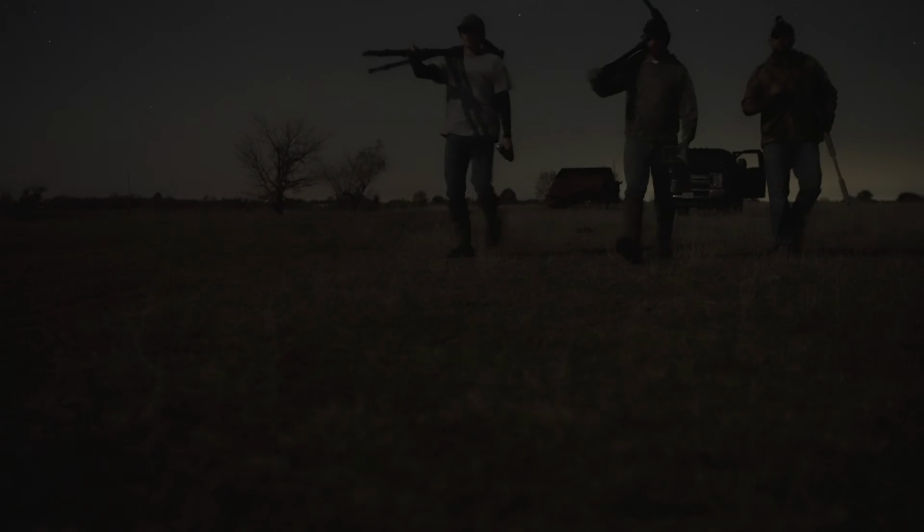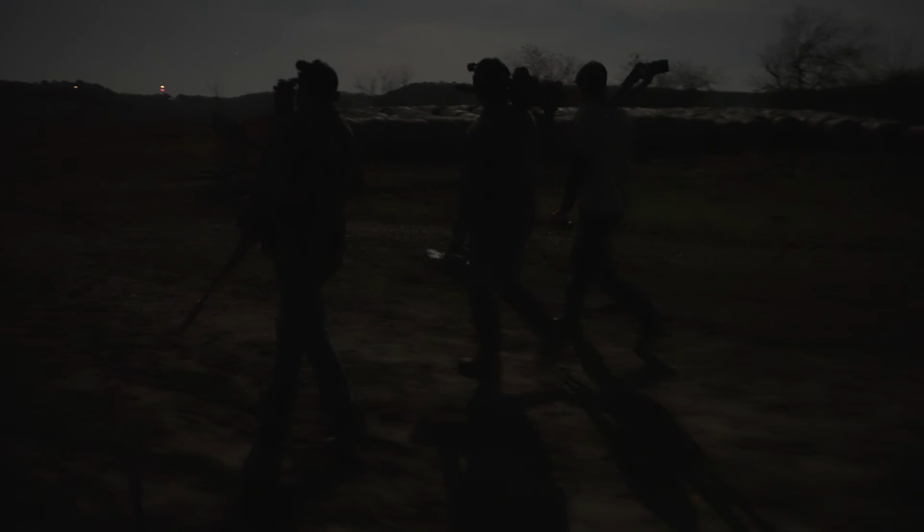The state of Oklahoma will never be the same, thanks to the effort of two lifelong friends, both with a passion for night hunting as well as a personal need for change. Every night hunter in this state owes these guys for not giving up till something got done.